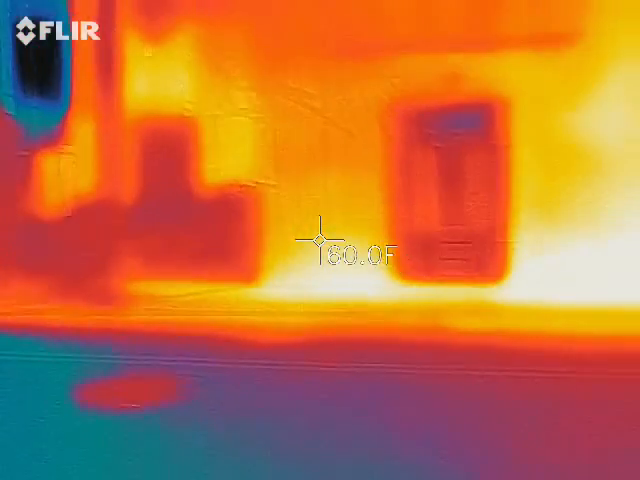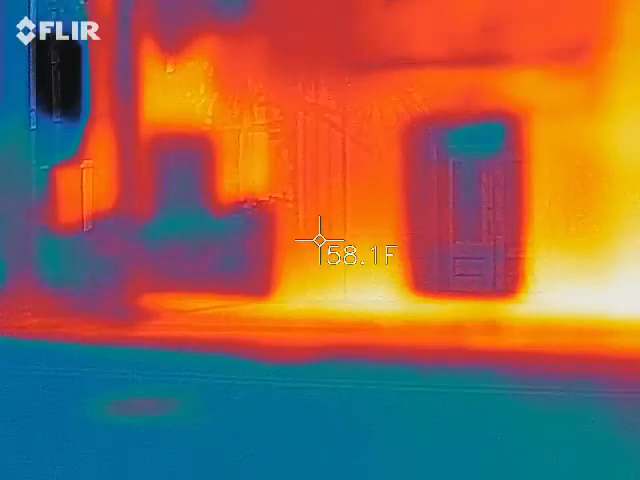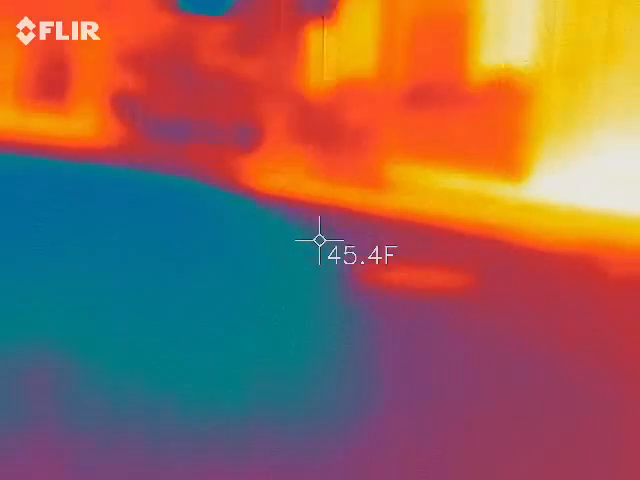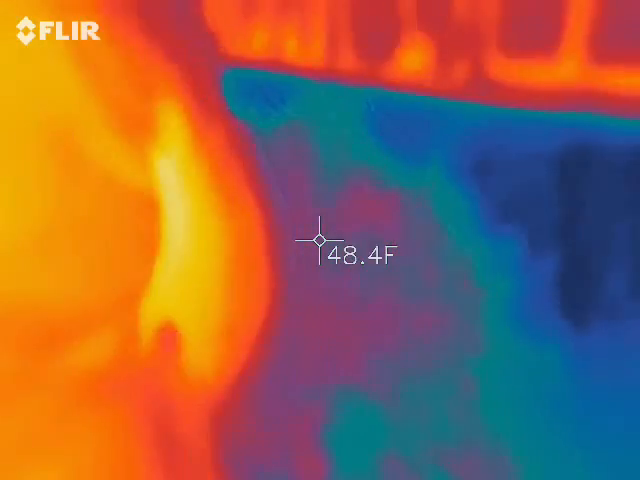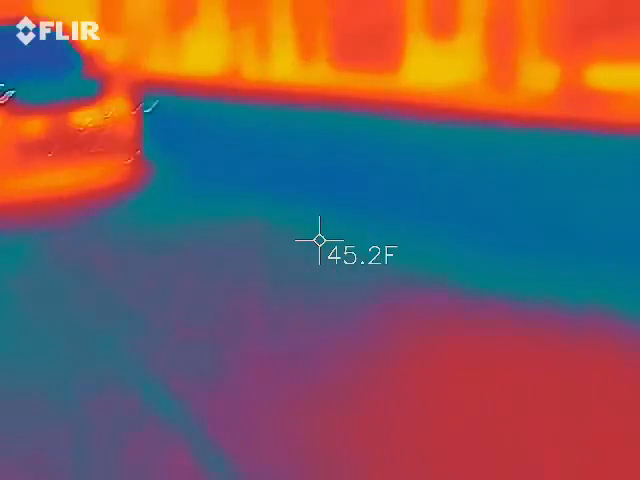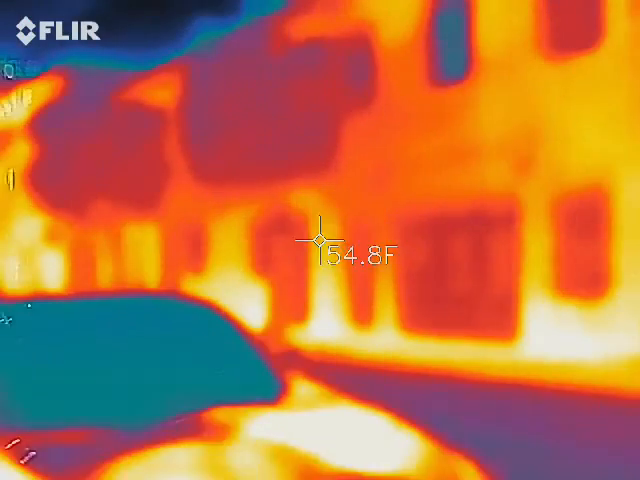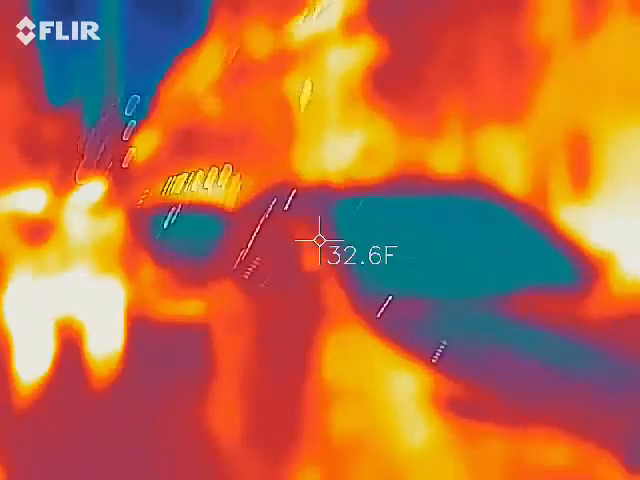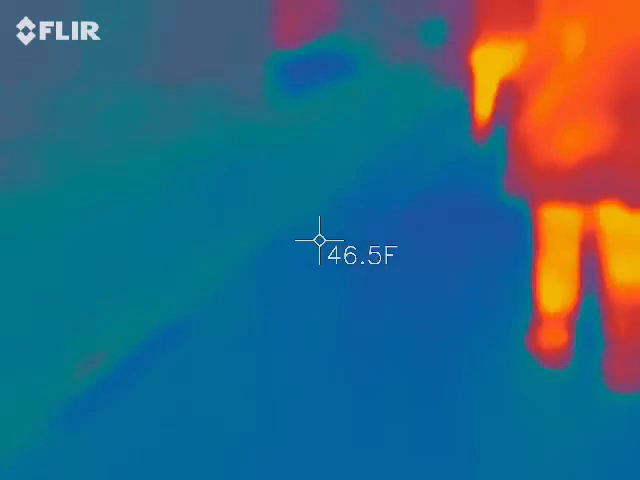Give me a temp over there. Where? Wherever, I'll go to wherever you go. Okay. 51 even. 50. Oh. So there has been no fluctuation. Yes. The frequency modulation is off, I think. Huh? You forgot to set the frugostat. I don't know.